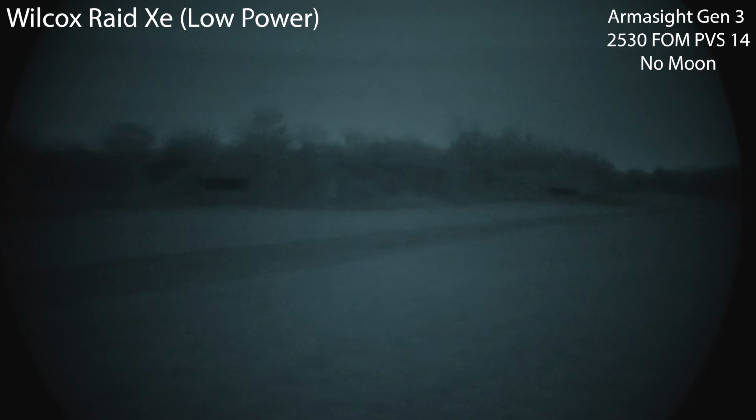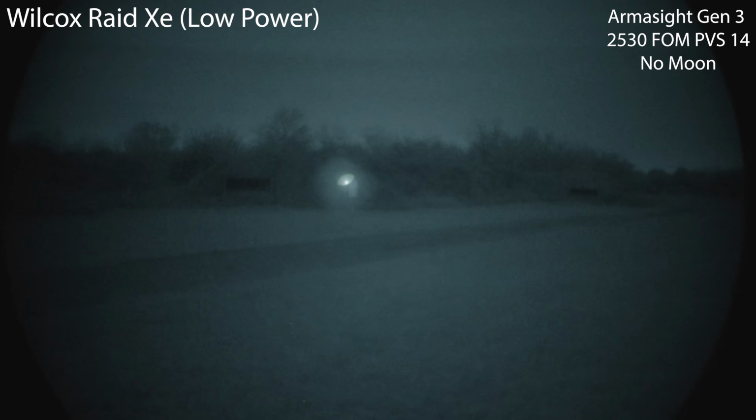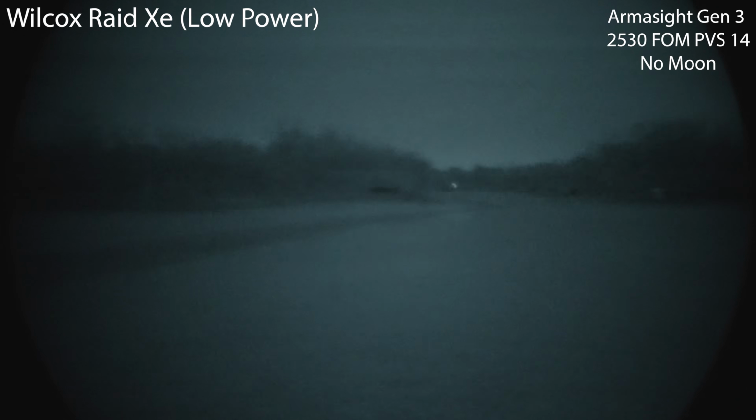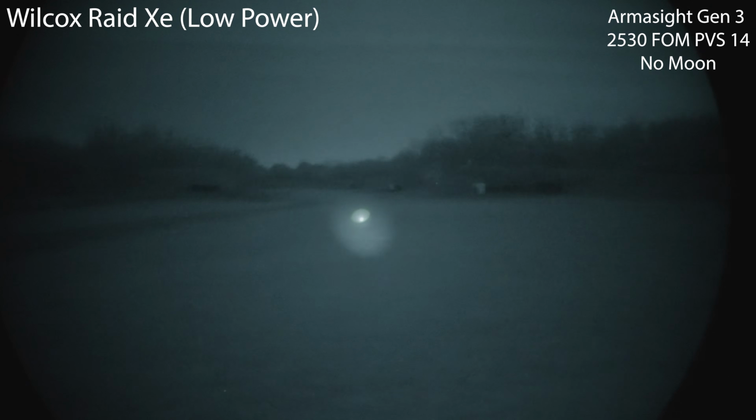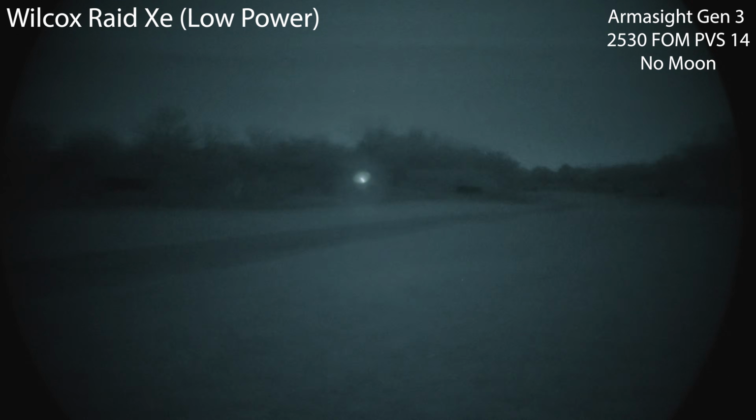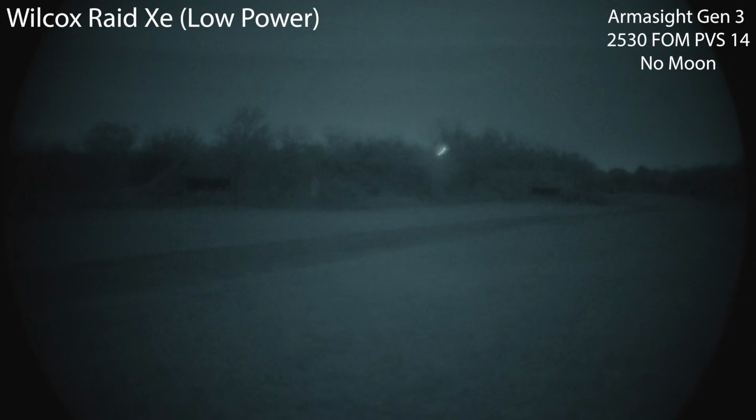Here is dual low. Now we're getting that laser, which the laser is kind of overpowering that really anemic illuminator. And there's not really a diffuser for this to my knowledge, so that weak low illuminator, it's not super useful.